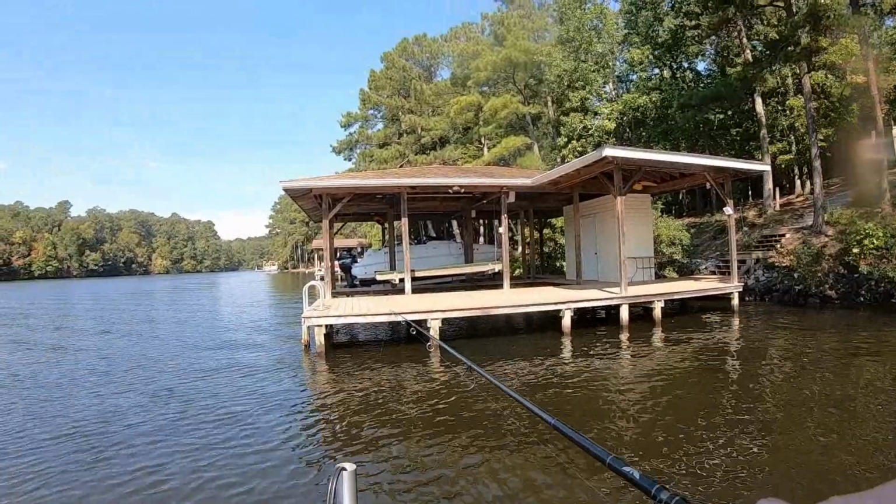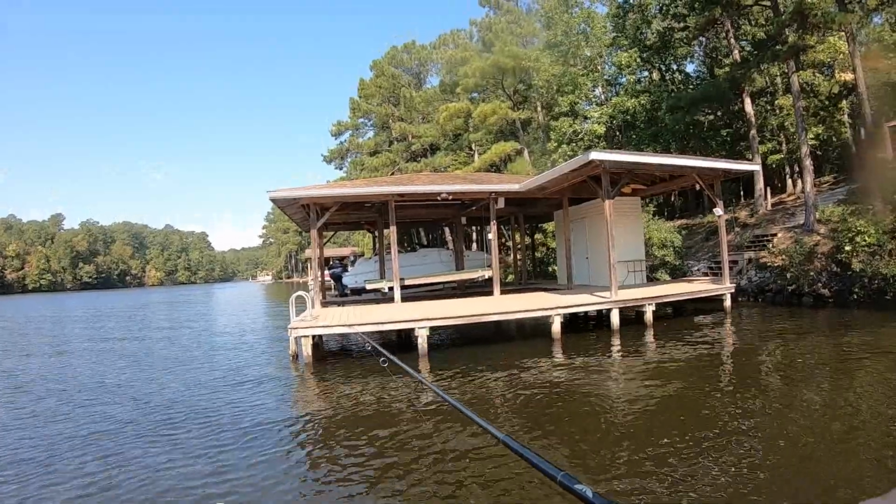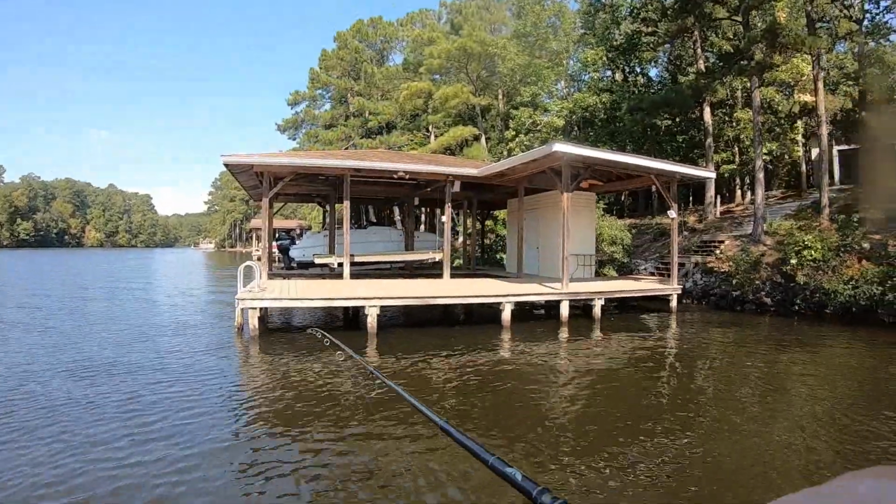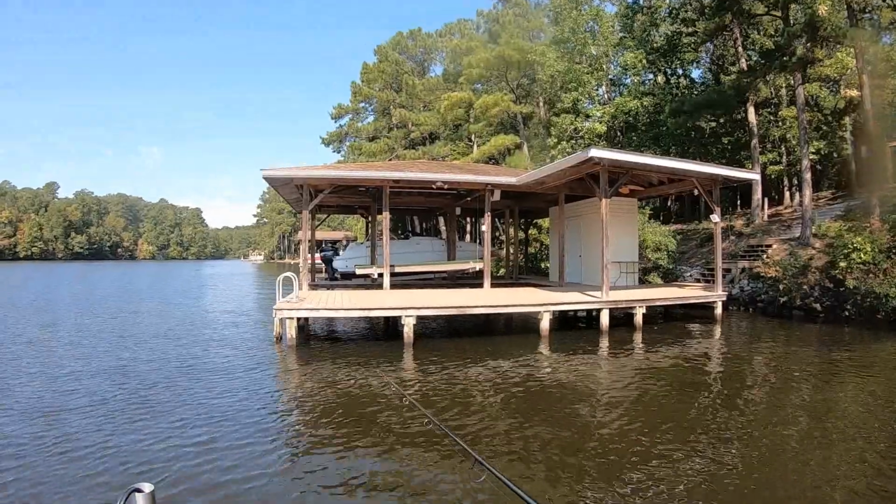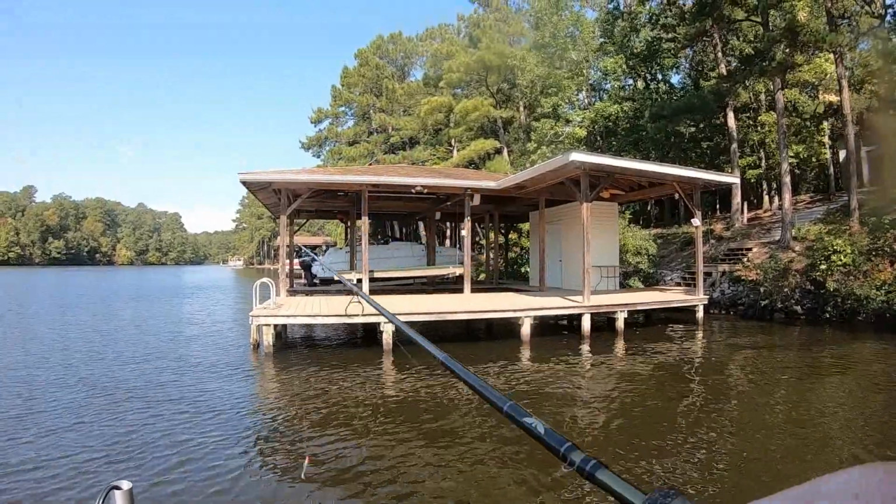I said that they're starting to move to the creeks. All right, guys, I can tell you this. Last weekend, those 4 docks I fished on the main lake were loaded with crappie. They're not there today. There's only a few there today. 2 of the docks had none. Only 2 of the 4 had crappie on them that I checked out there, and there wasn't that many.